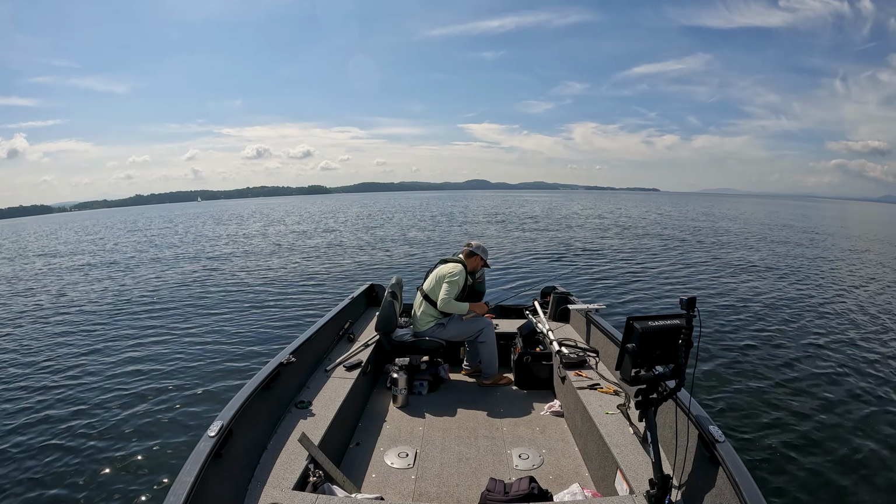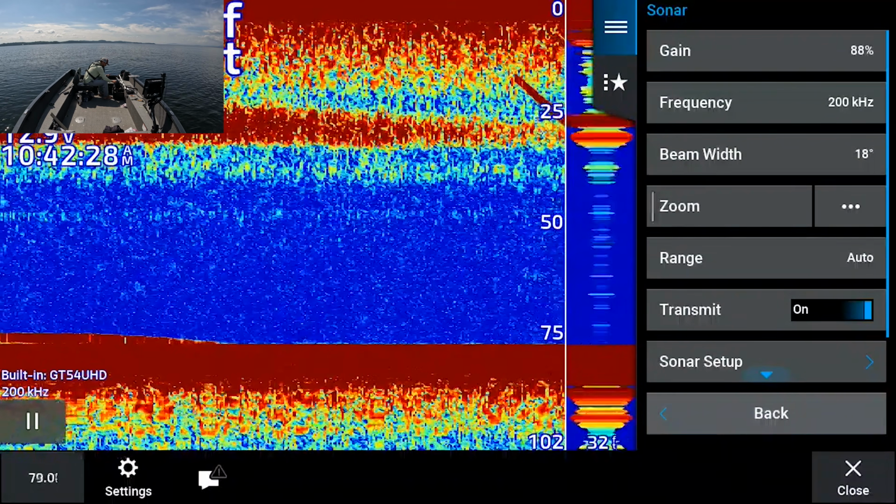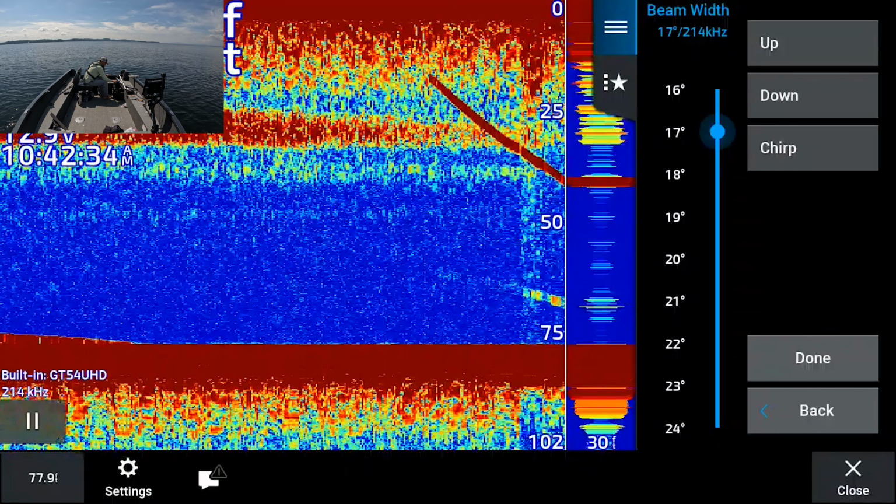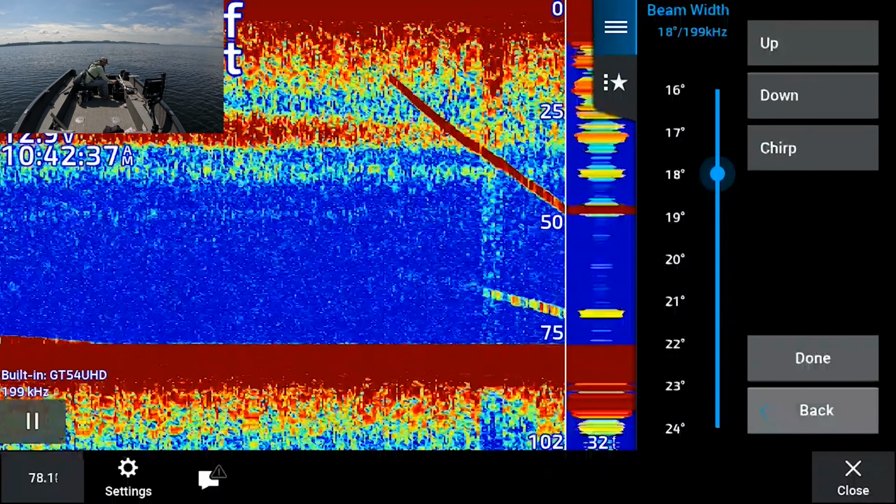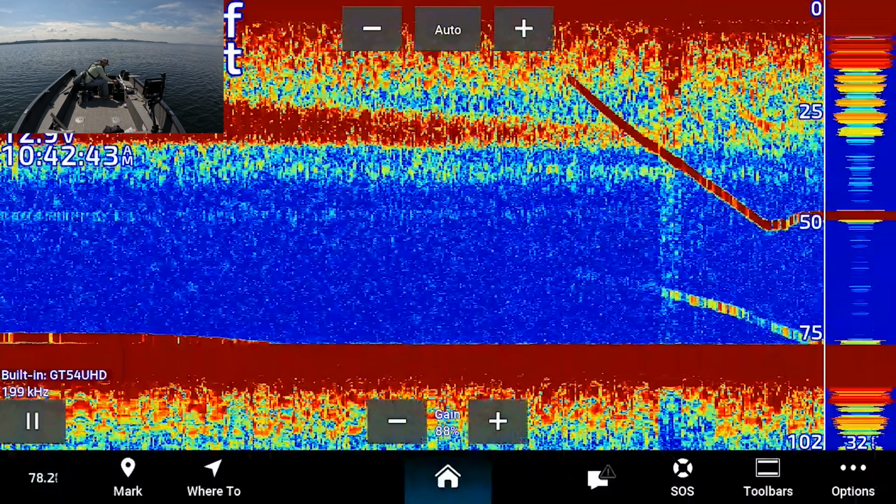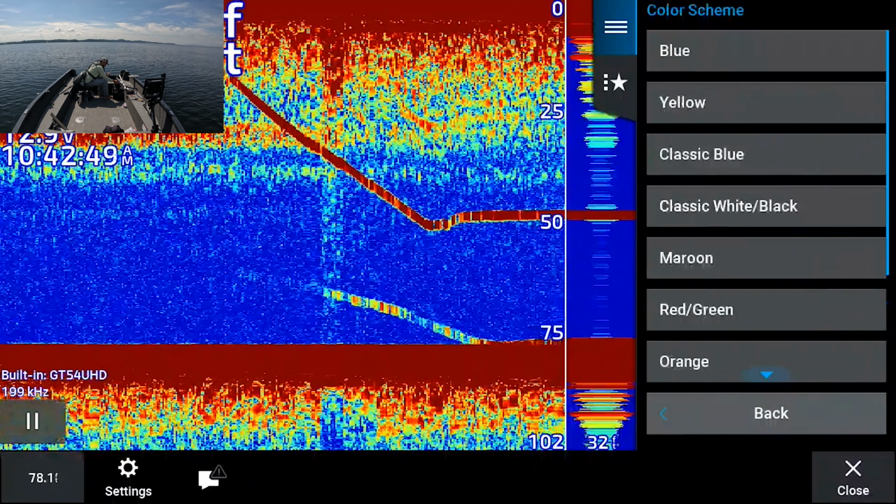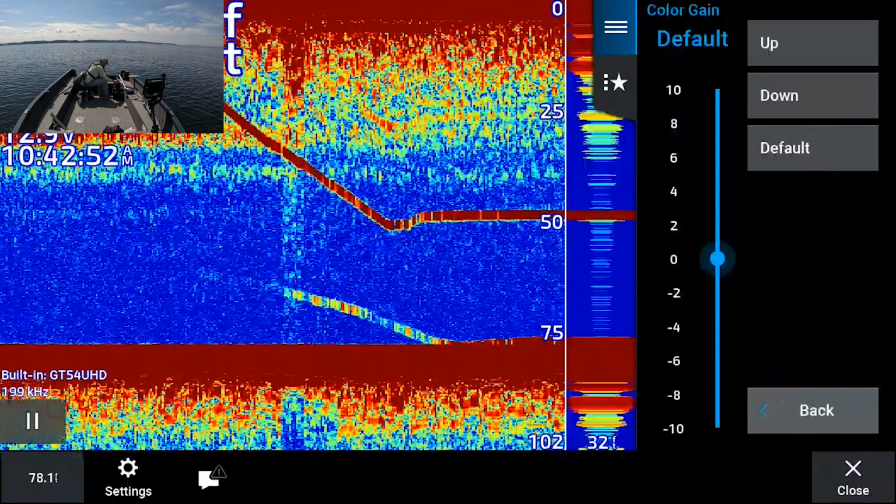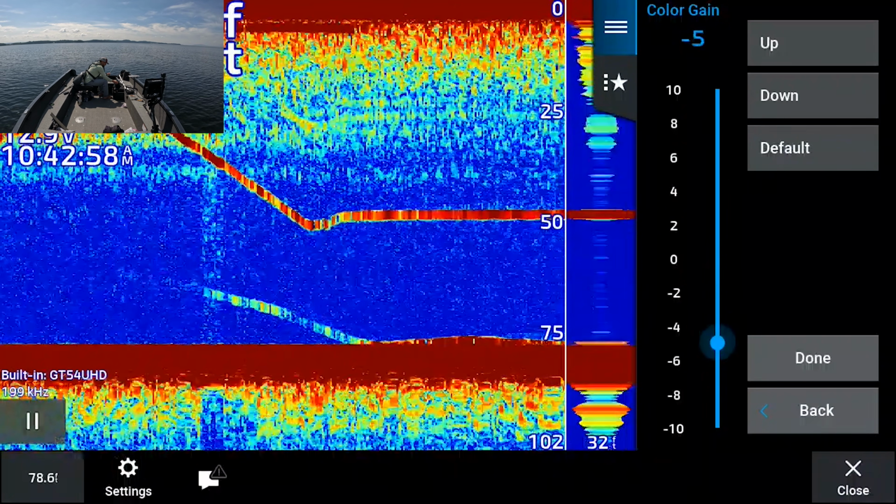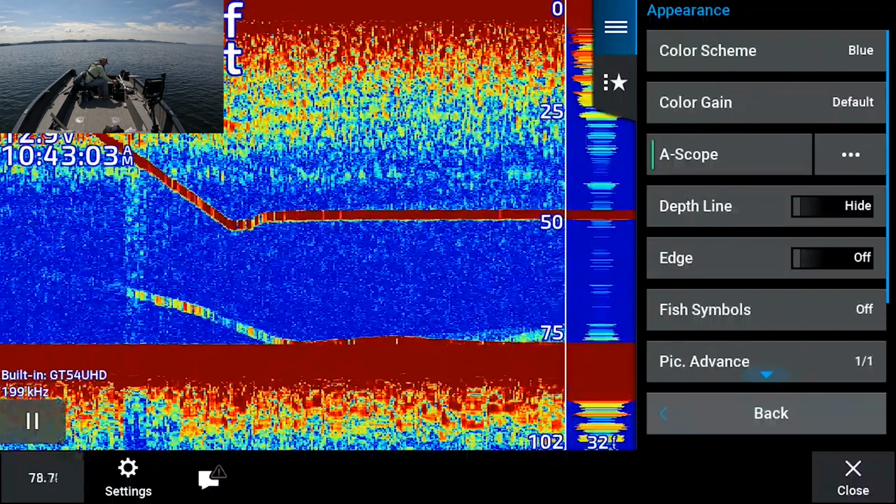And let me show you the color palette real quick. So gain is 88, frequency is 200, beam width is, so if I know I'm in a really good spot, I had it at 18. Back, and then we want back options, sonar setup, appearance, blue color palette, and then color gain is default, that's set at 0. So color gain, what that does is it kind of maxes out the color palette. So I just leave it at 0.